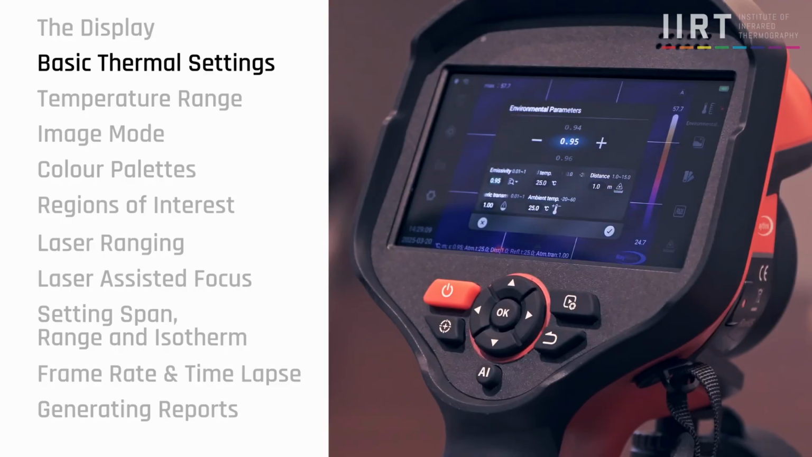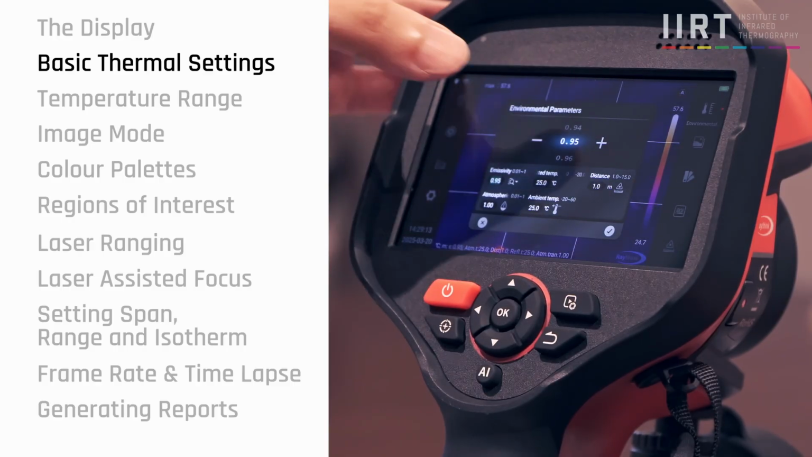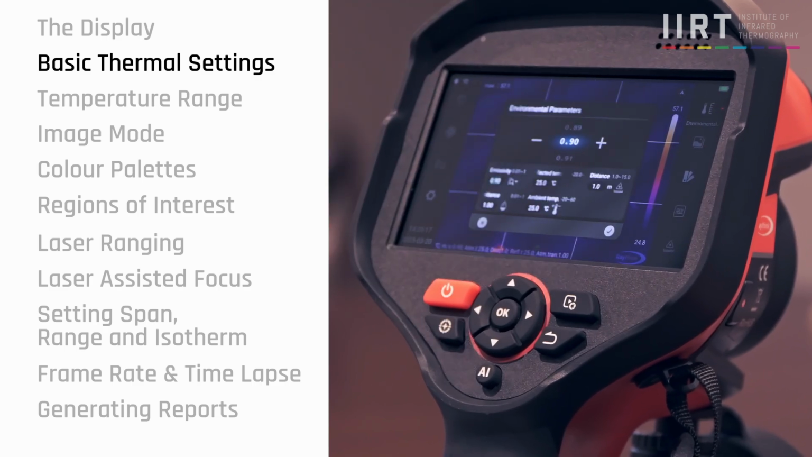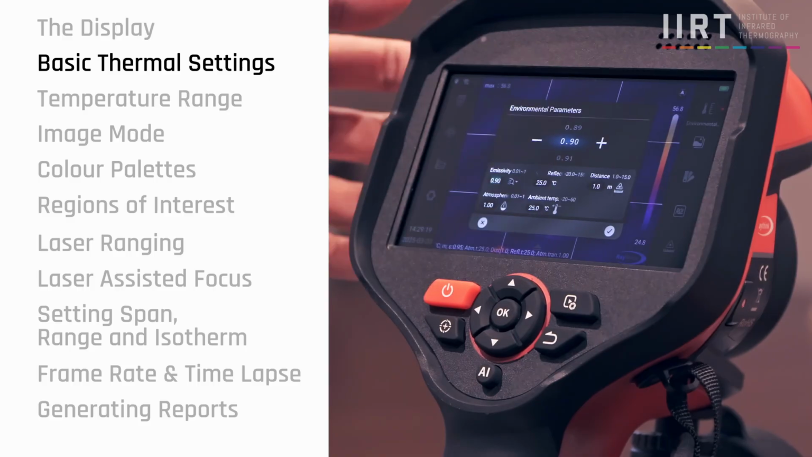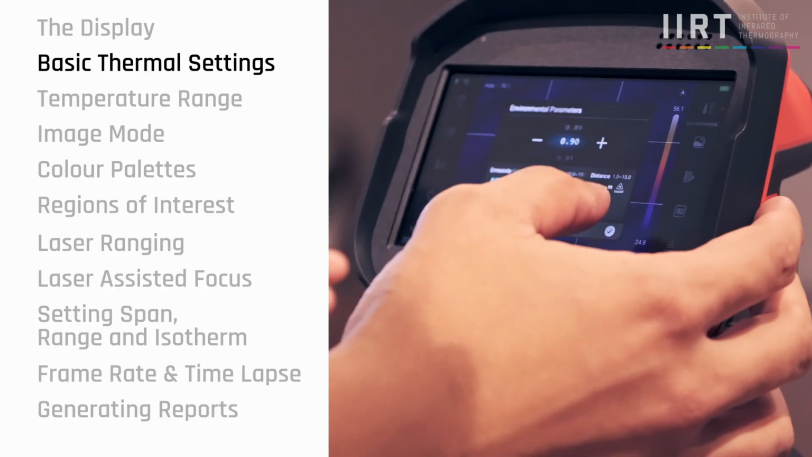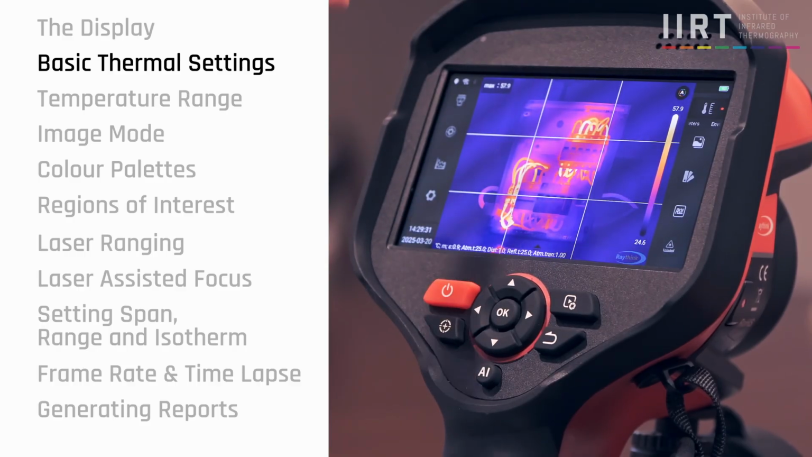Just touch the top right button and we can see all the environment parameters on a single screen and adjust them immediately. We can change the emissivity, reflected temperature, even the distance, and other parameters like ambient temperature and atmospheric temperature as well. Once we are done, we click on this, and all the information is changed based on the emissivity of 0.9 that I just set.